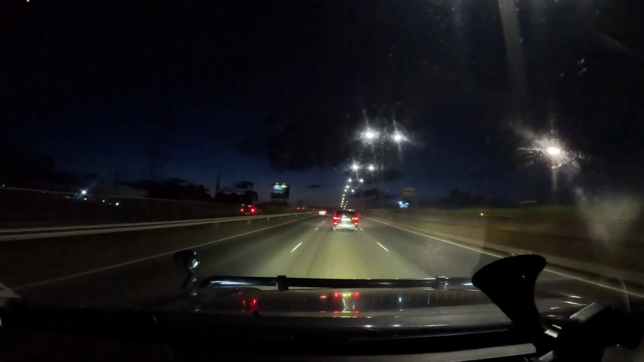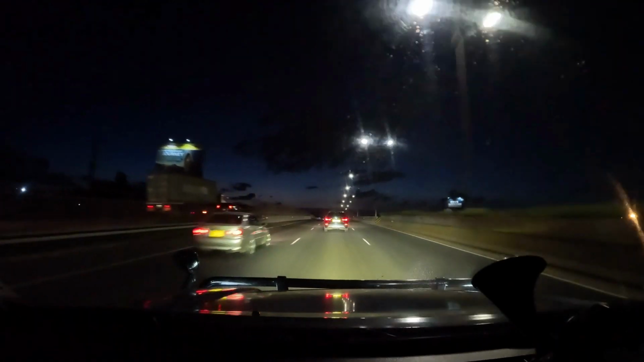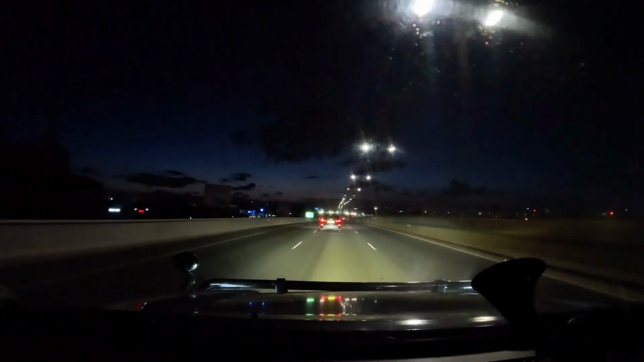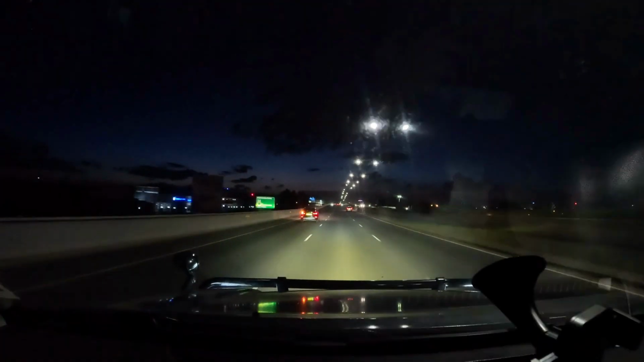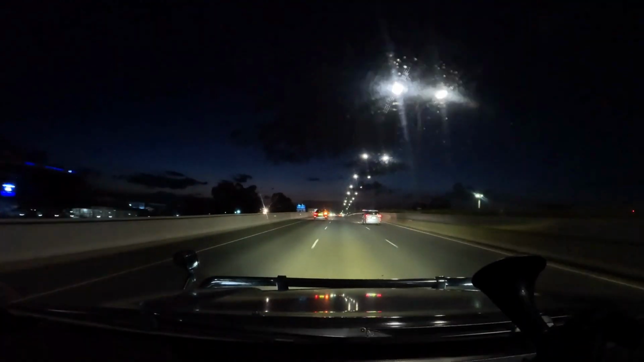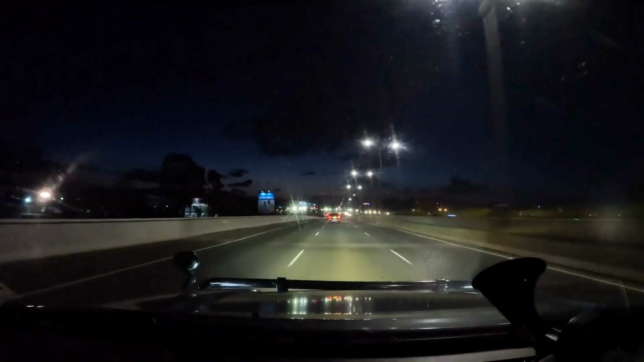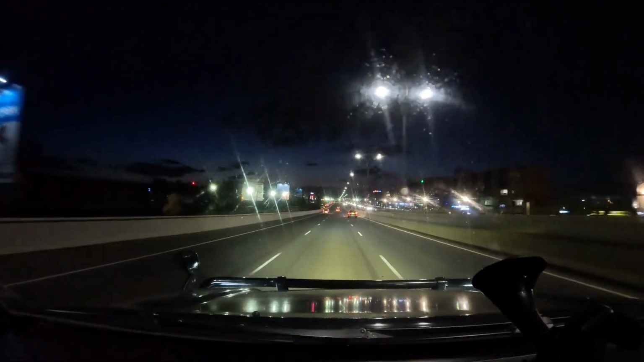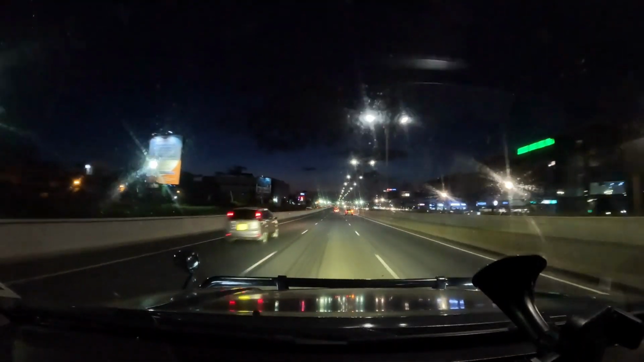Someone asked me last time where this expressway is, from which part to which part of Nairobi. It cuts across the entire city from Mombasa Road at Mlolongo, and it comes all the way to Westlands at ABC Place. So it has made it so easy for people who are living in the outskirts to access the CBD without having to spend so much time on traffic.